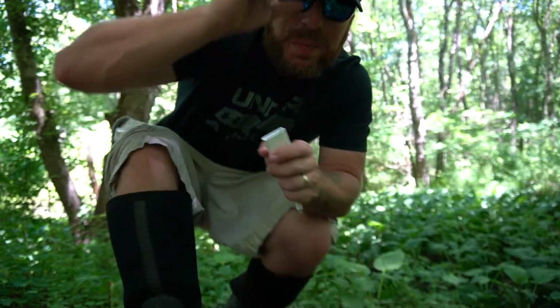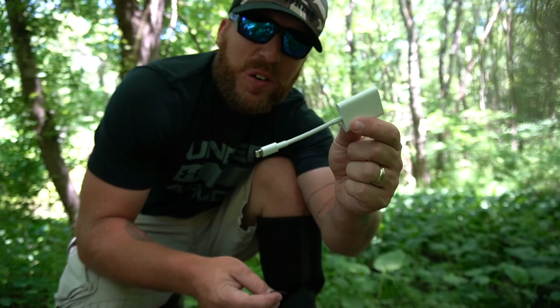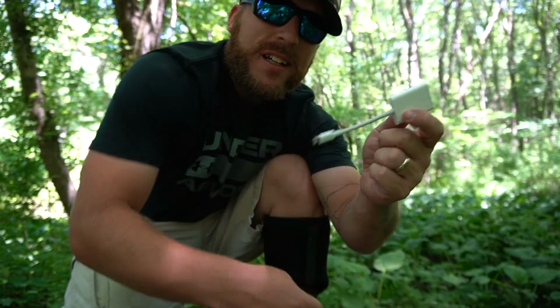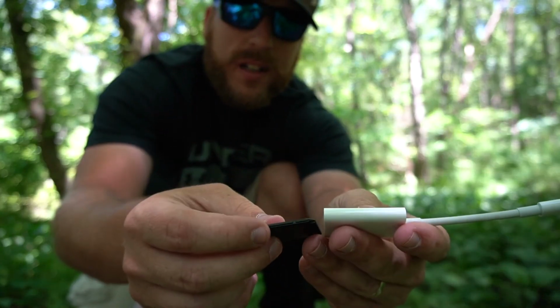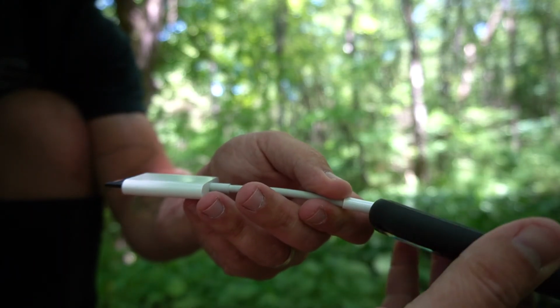Alright guys, this isn't the best angle, but I wanted to show you this SD card reader from Apple. If you have an Apple device, this fits right into your phone or your iPad, so you don't need to have an extra SD card with you, or in case you forget it. You just insert it right here. Sorry, I'm getting the flies off the lens. Just like that. Just put that right in your phone.